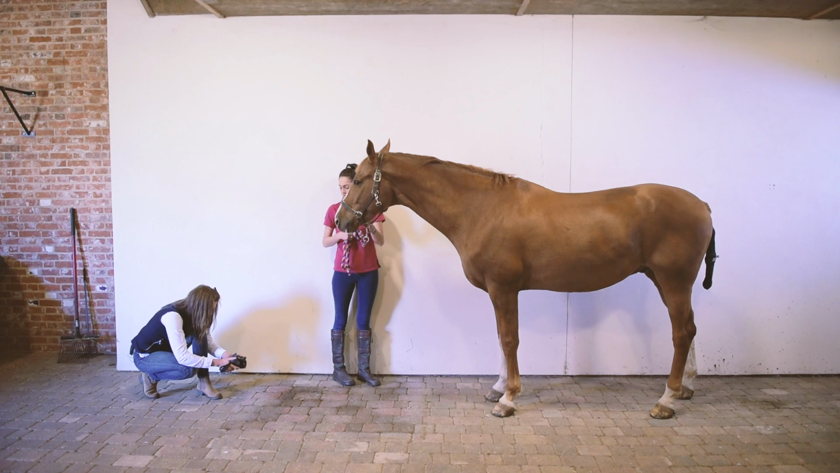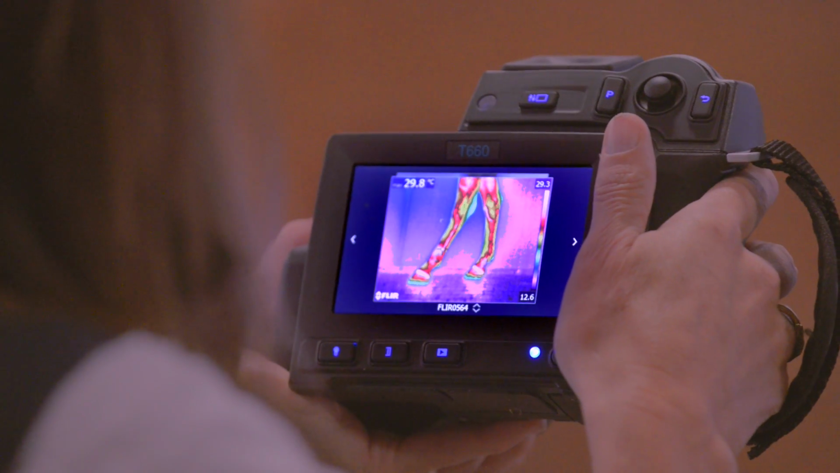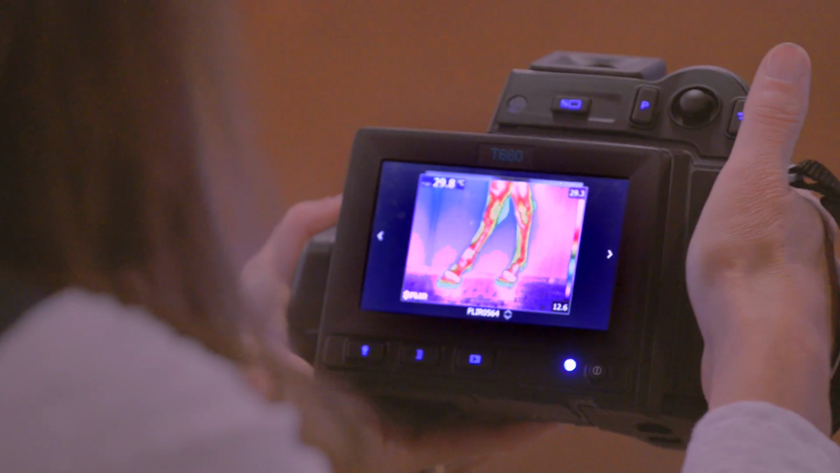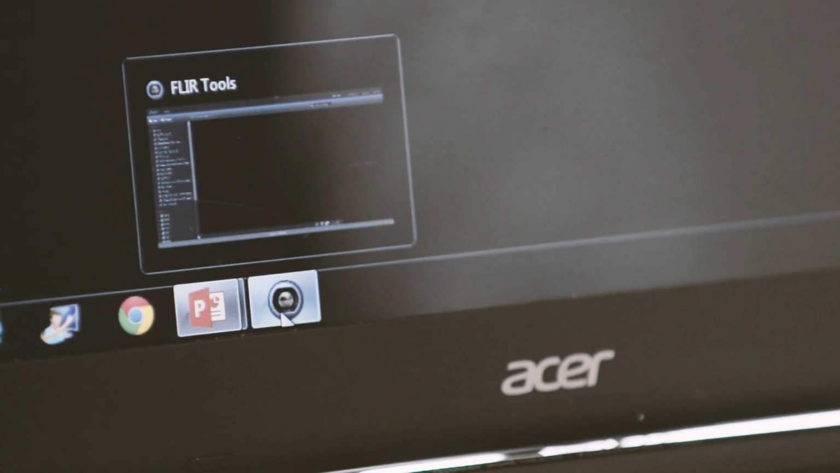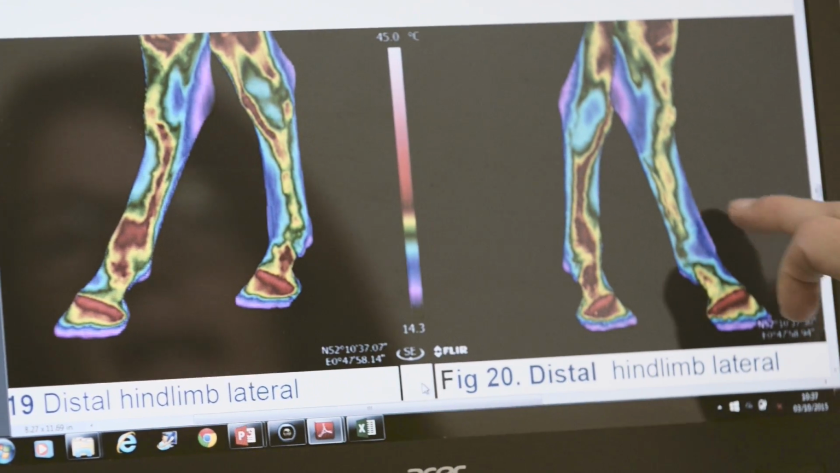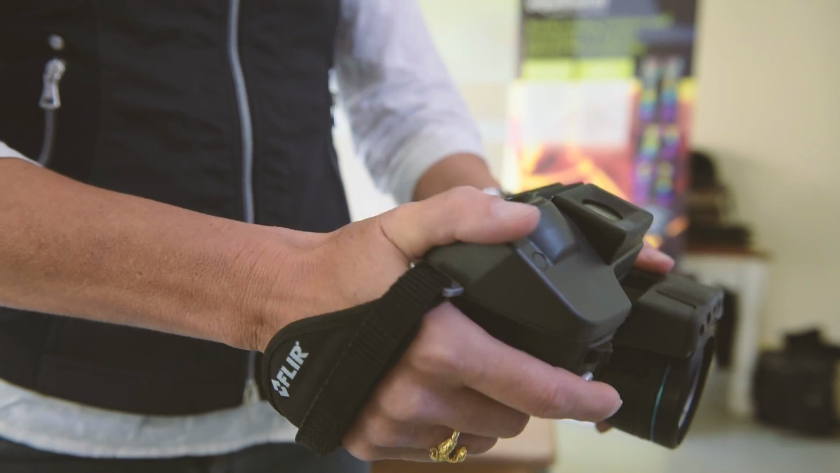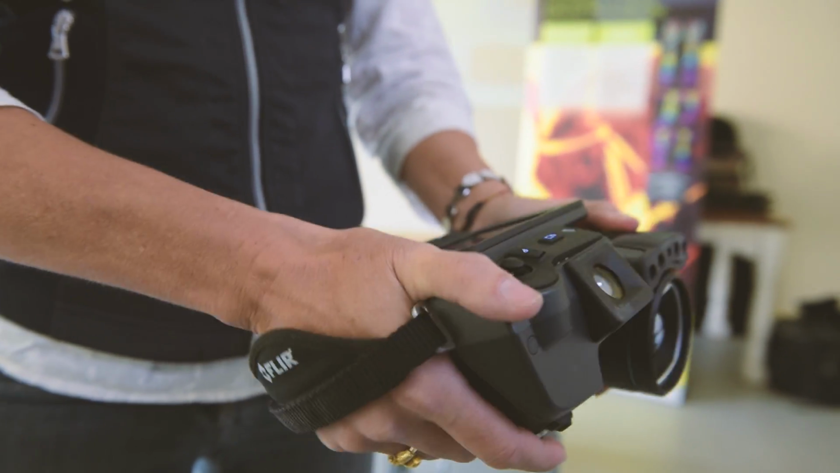Show jumping, to eventing, to dressage, polo, horse racing and other equestrian disciplines. So this is interesting. You need to have a look at that and compare it with the opposite side. You can see here we've got an unusual pattern in the left fetlock and a normal pattern in the right fetlock. Another important factor to equipment is that the camera needs to be light, it needs to be ergonomical, we need a rotating interface, and it needs to be quick acting to capture the image in a split second.